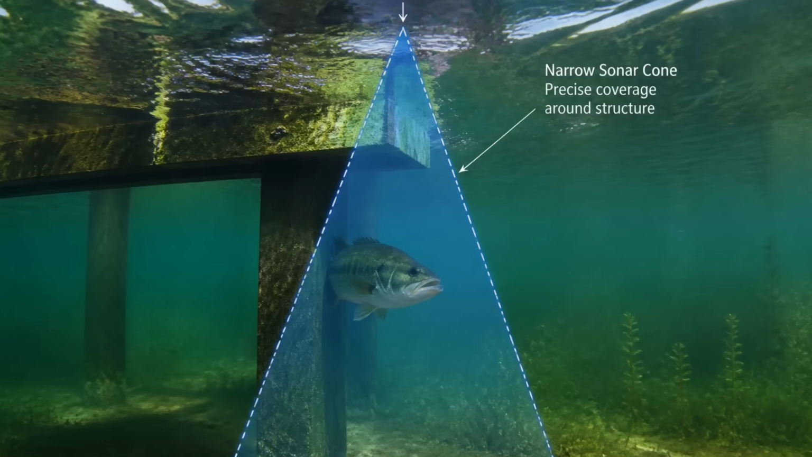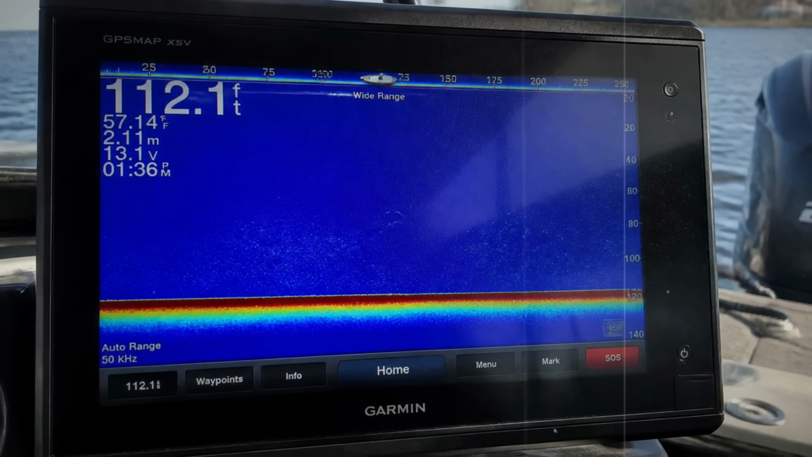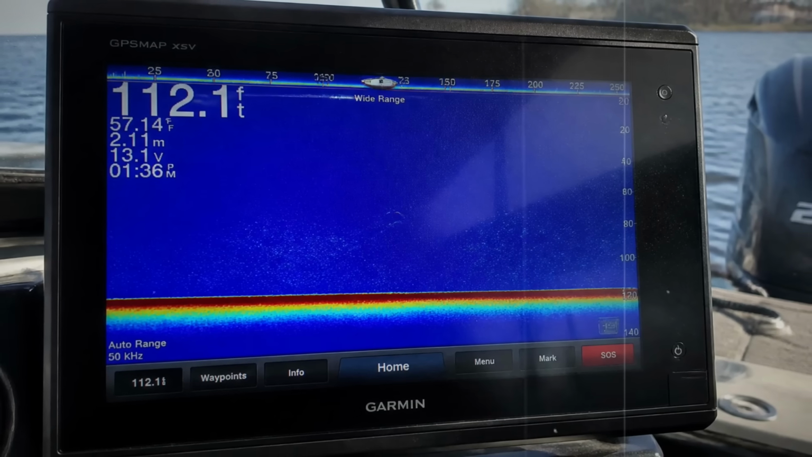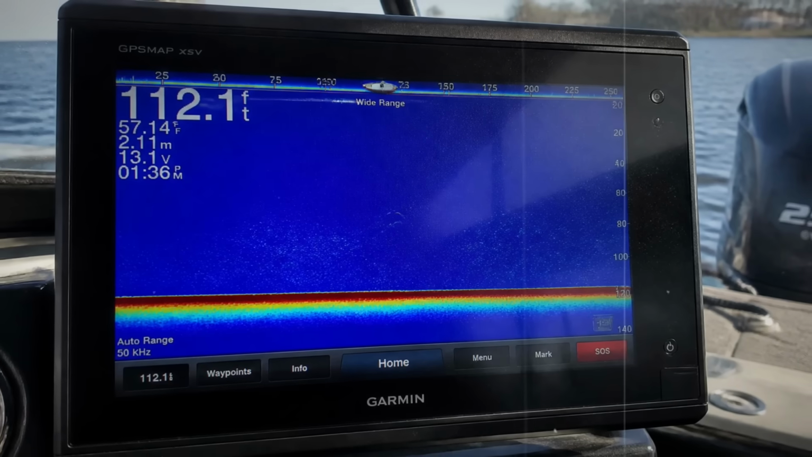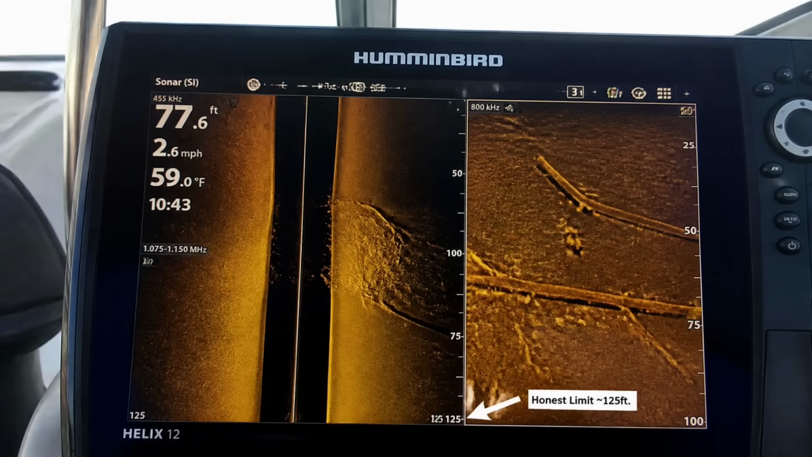High and narrow, your 200 kilohertz or your CHIRP high, when you're studying fish tucked tight to cover. Low and wide, your 50 or 83 kilohertz when you're searching a lot of deep water fast. Got side imaging? 455 kilohertz to sweep ground, 800 or mega to zoom in close.